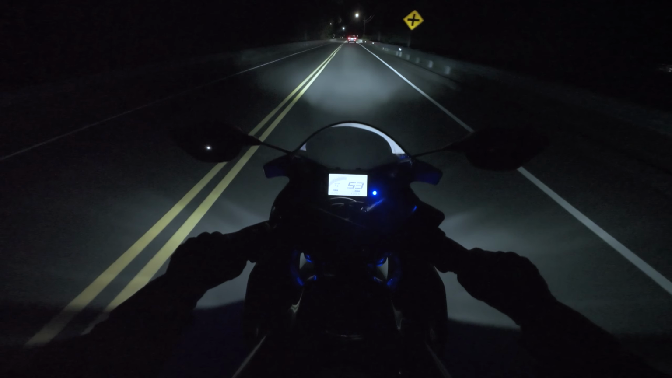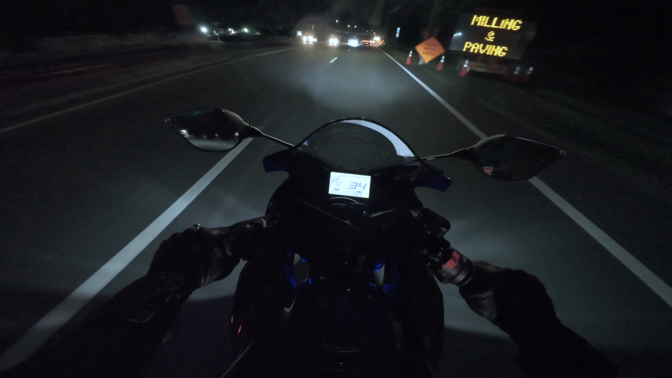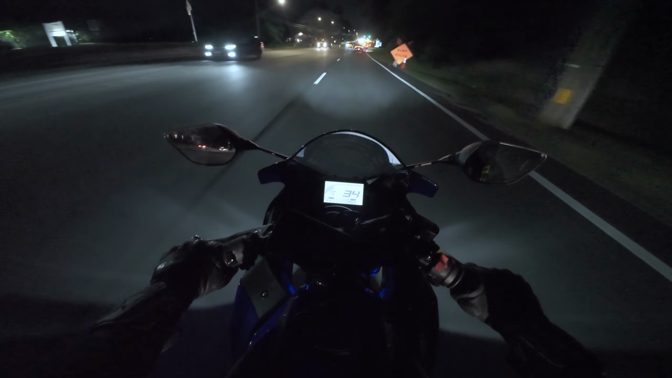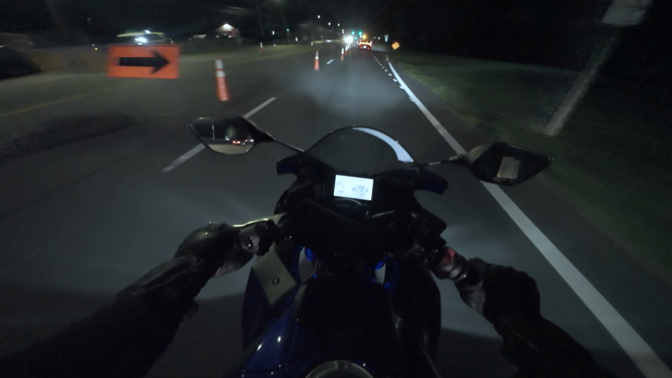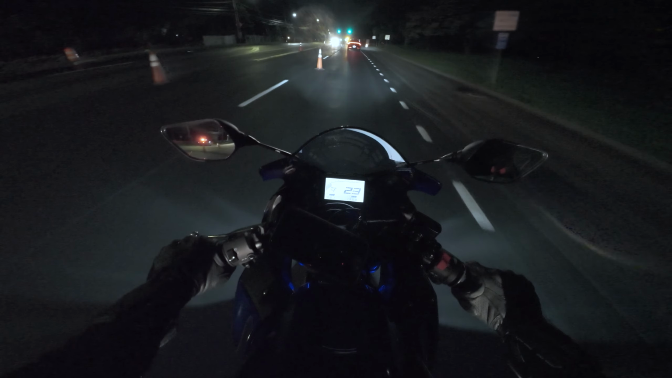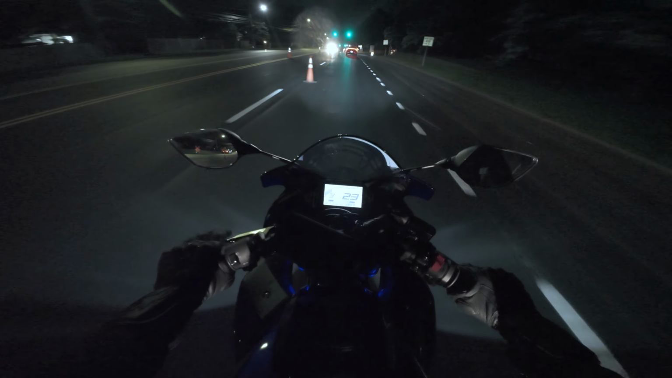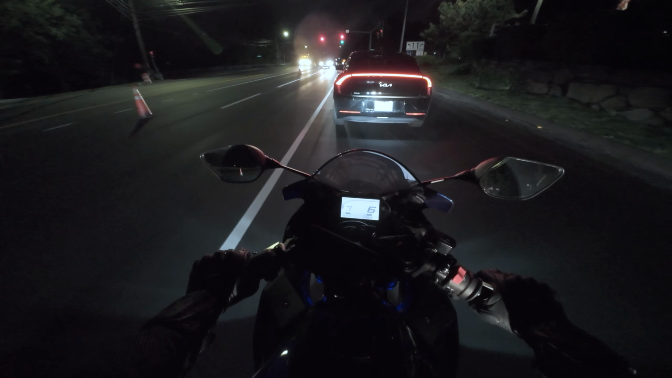Now, I've never ridden out here before. And it's definitely going to be a lot more traffic, a lot more cars. We're going to have to U-turn this at some point. Dude, is this whole road done?